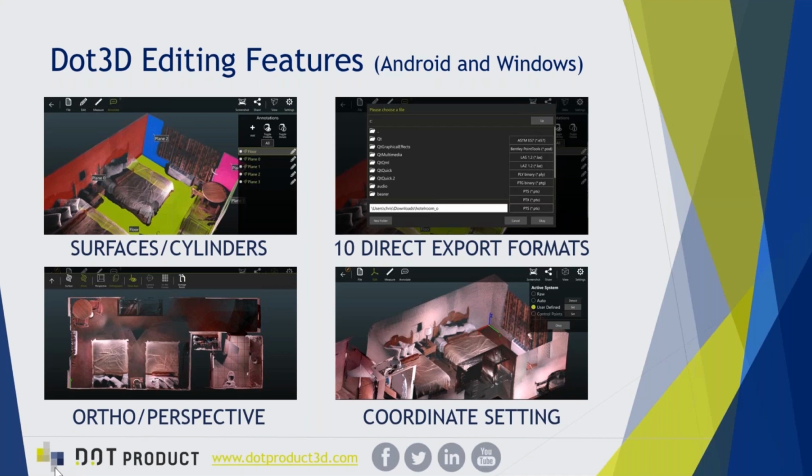In addition to the DP file format, which is highly compressed and convenient, we do also export to 9 other industry standard point cloud formats. So virtually any 3D application that will work with laser scan or point cloud data will work with DotProduct data in one of these formats. You can also toggle between ortho and perspective view, which is very useful for floor planning or cropping functionality, and you can manage your coordinate system on the fly.